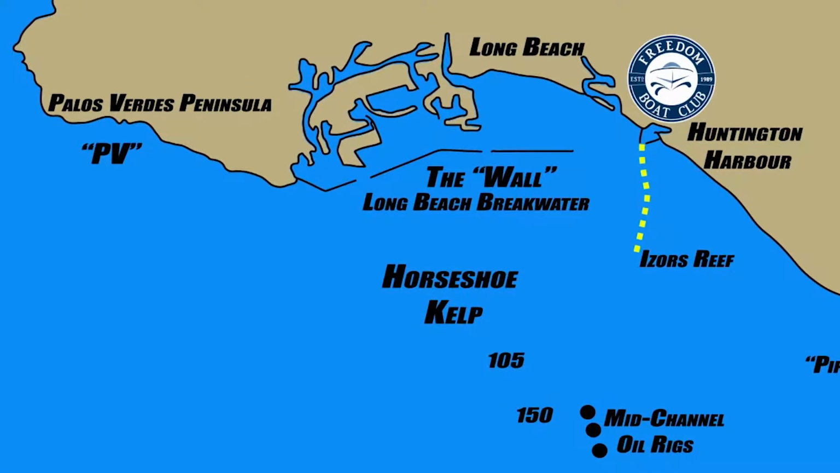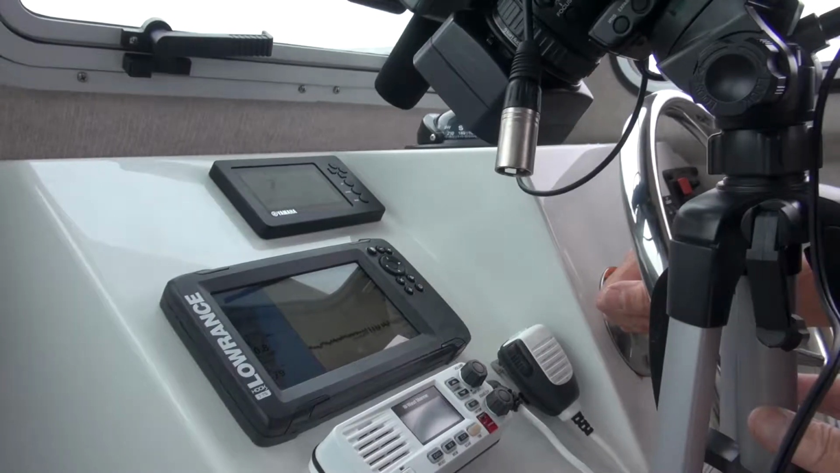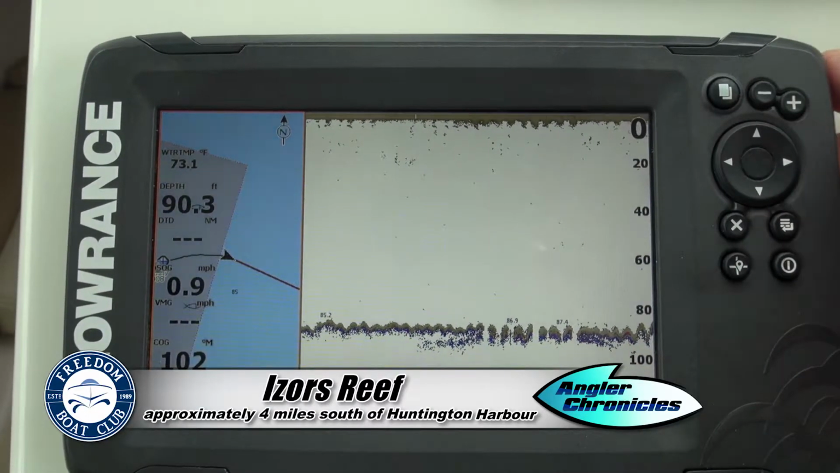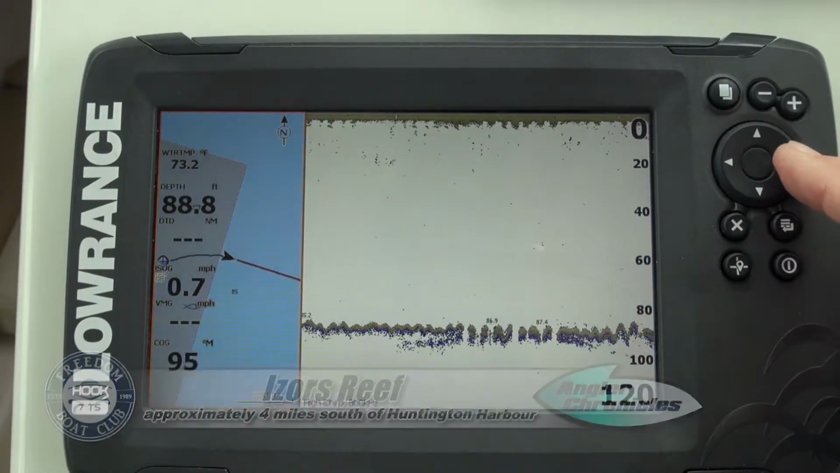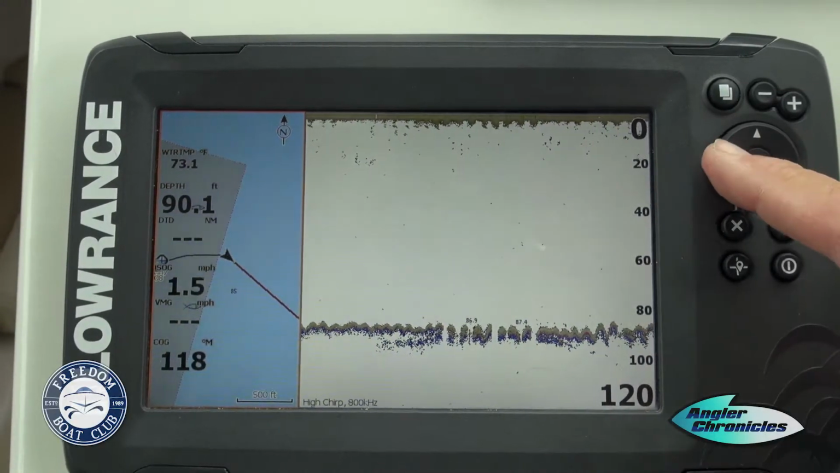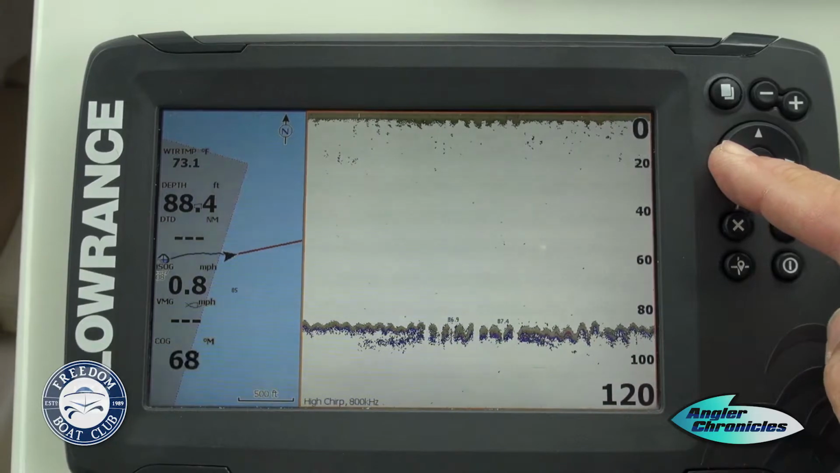And some tips for today. I'm going to show you a split screen here. We have our chart on the left. We have our sonar on the right. To get into each mode on this particular screen, take your cursor, notice my index finger, and I'll try and keep it clear here, we highlight each area in order for you to do certain things.